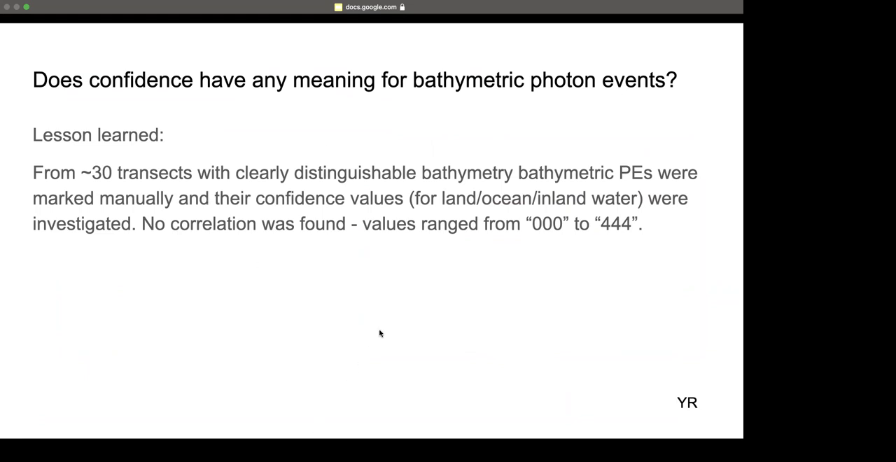We tried about 30 various transects, which clearly have some bathymetric data. You will see it on the next slide. But here, I just want to say that we manually marked the photon events that we, as experts, think belong to bathymetric measurements, and compared them to confidence values for land, ocean, and inland water.